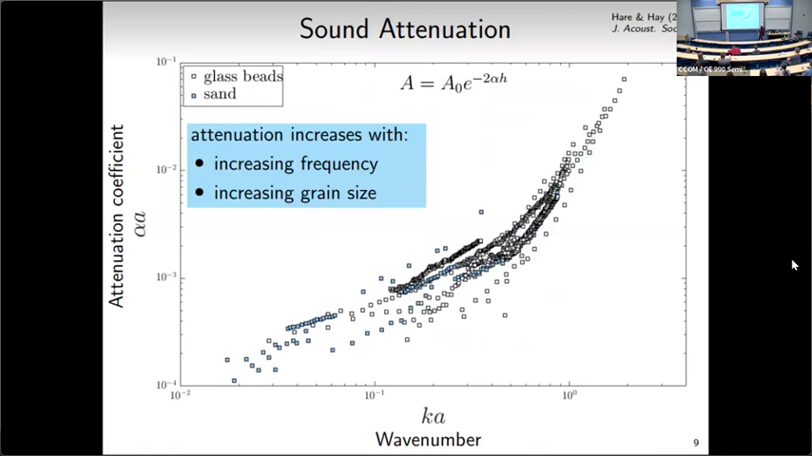So here I've plotted measurements reported in the literature for the attenuation coefficient as a function of this non-dimensionalized wave number that we just saw in the previous slide. The squares that are white are measurements reported for glass beads, and the squares that are blue are measurements reported for sand. And you can see that there's a general trend: as frequency increases or grain size increases, the attenuation also increases.